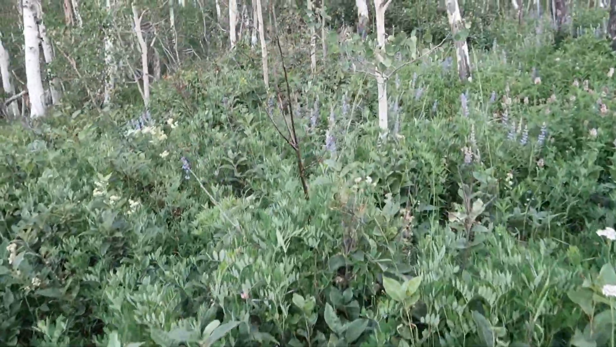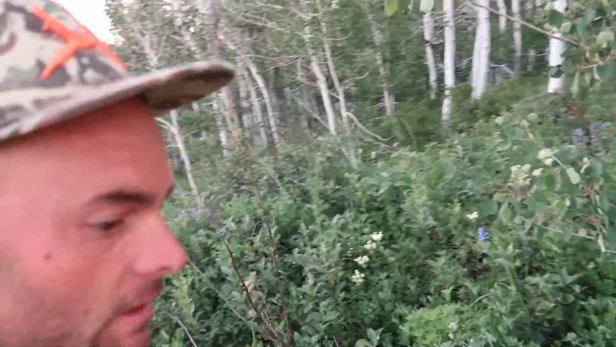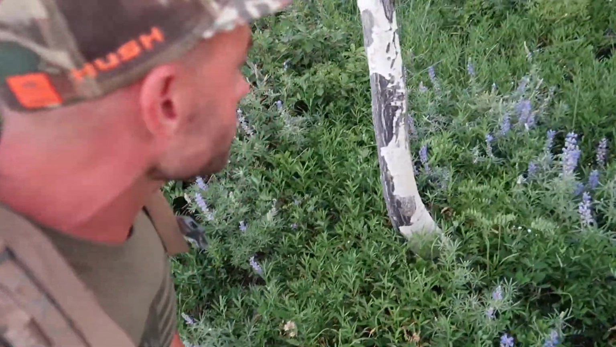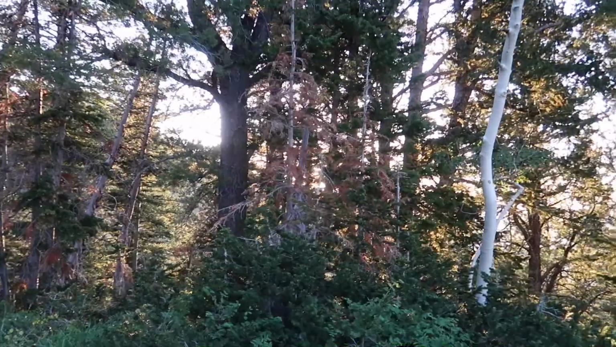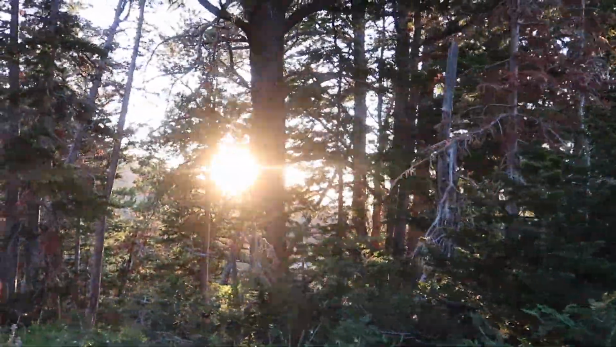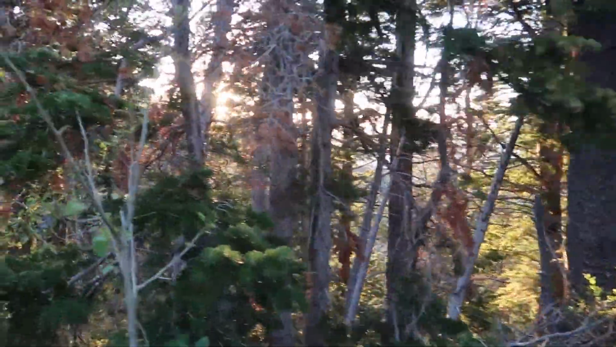Well, isn't it pretty up here, guys? Whoop. What'd I tell you? There goes 2 more. I always see grouse on this ridge. Oh man, what a night. What a night. Let's go find some bucks. One of my favorite spots in the evening, right here. How cool is that? I love when I get right here. Camp is just up the way.